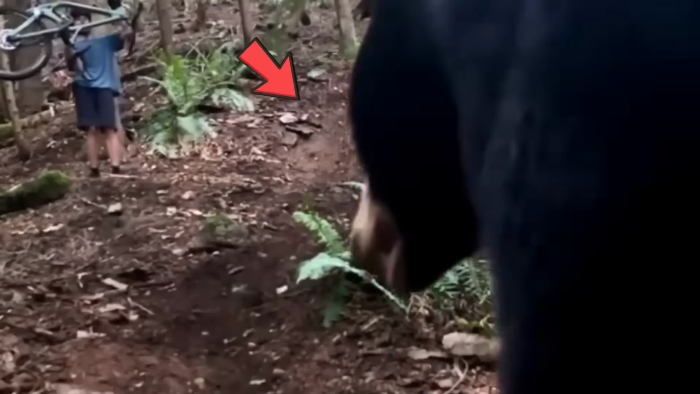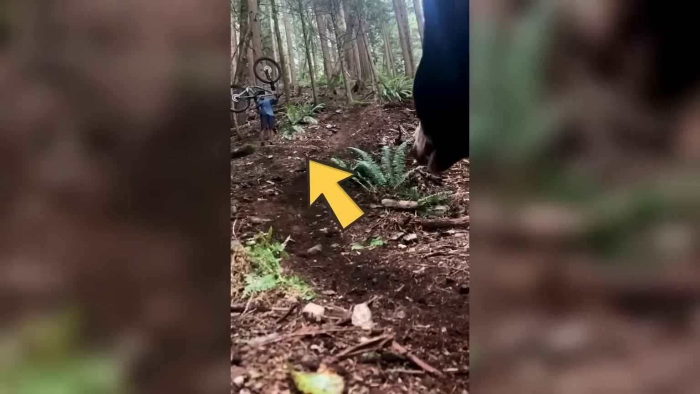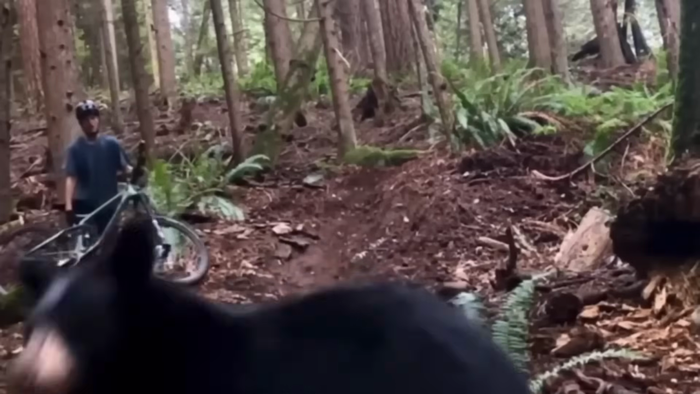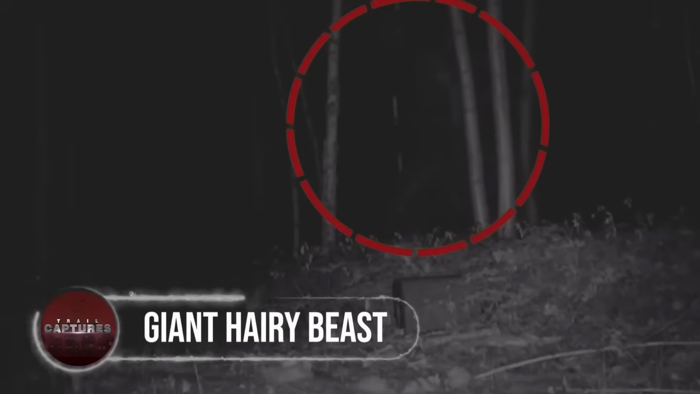And then we see what exactly he was terrified of: a bear. We see the boy holding his bike up, trying to scare the bear away. But it didn't look like it was working until he started yelling and using his bike to scare the bear away. Good thinking, lad.